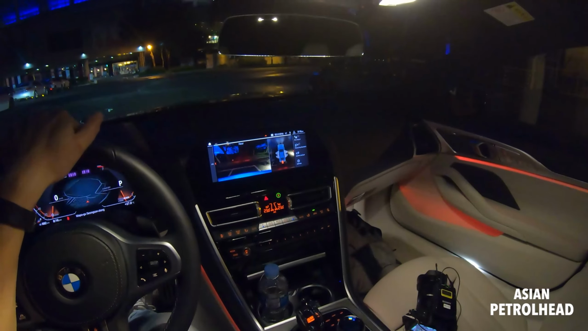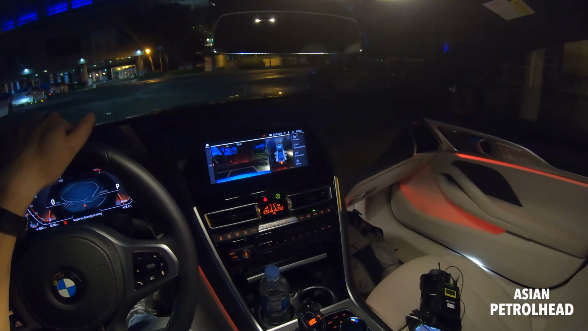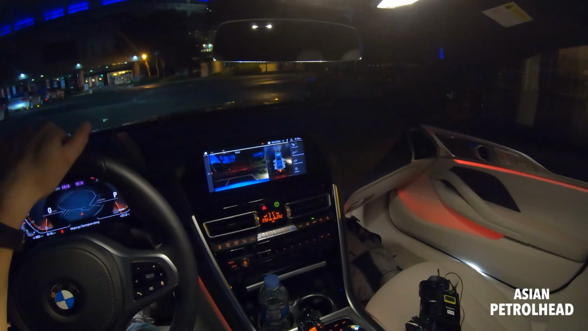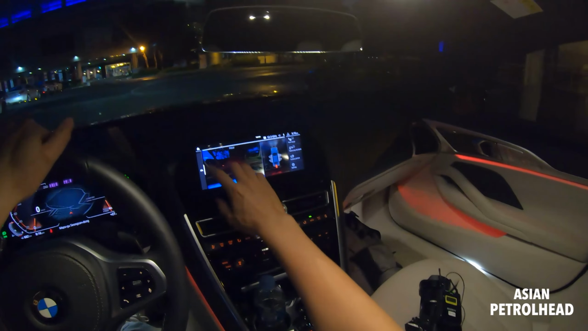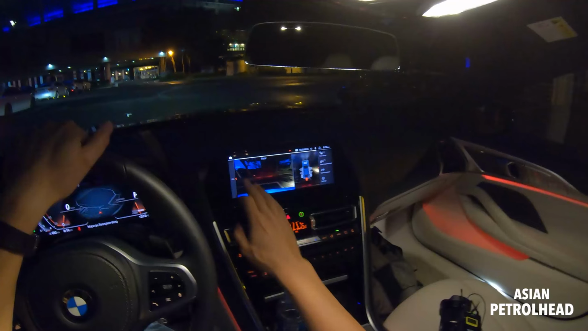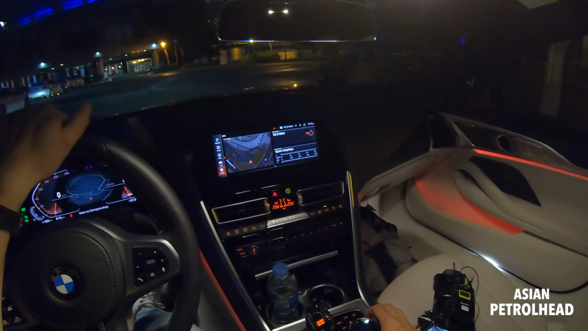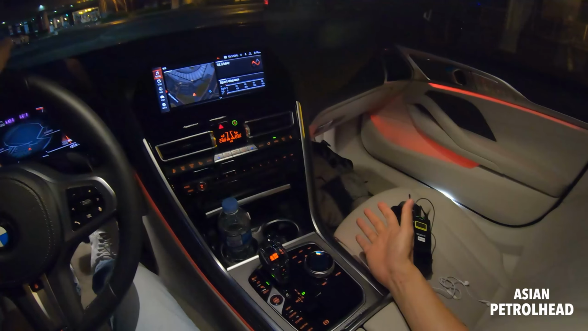Okay, we also have, what do you call it, a 360 camera here. You can also choose which one you like. Okay, so it seems to be working fine, but like I said, I wish it was a little bit bigger. Like I told you, you can use this toggle switch. It's very straightforward to use. I mean, in the beginning, I really didn't like the BMW's command control thing, but you know, I kind of got used to it.